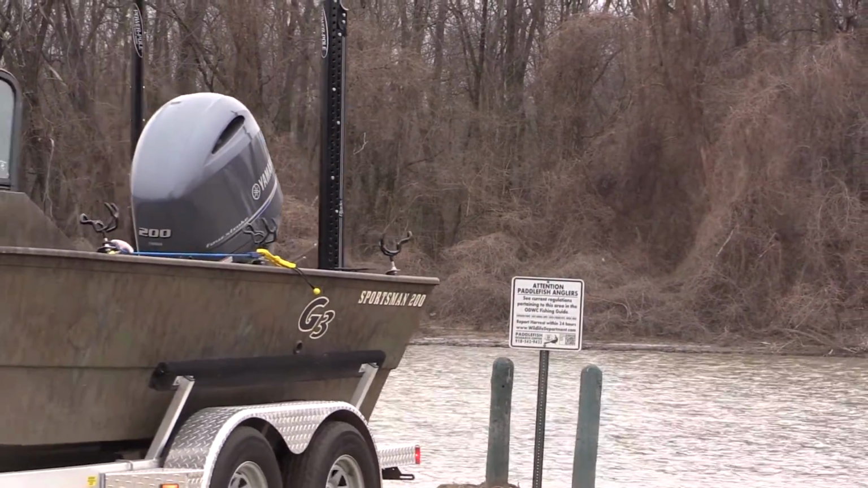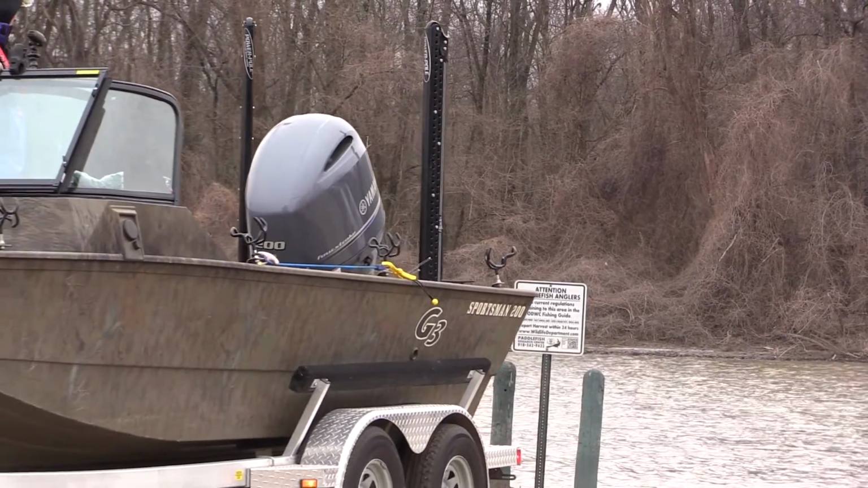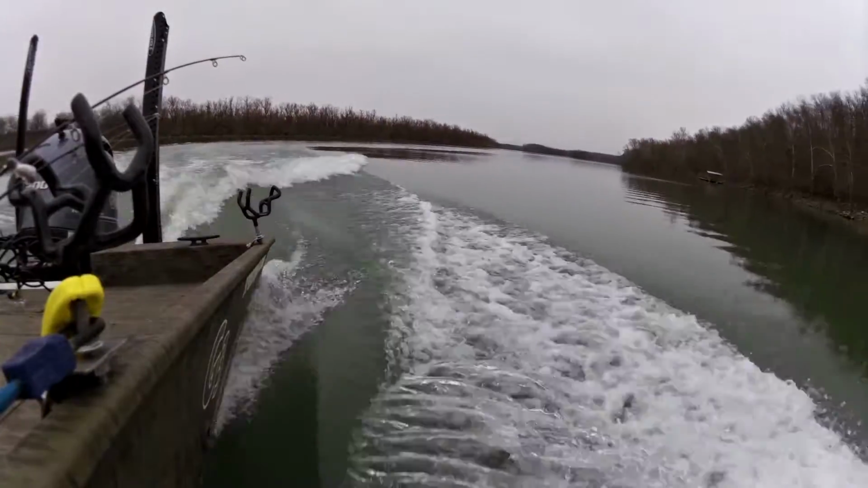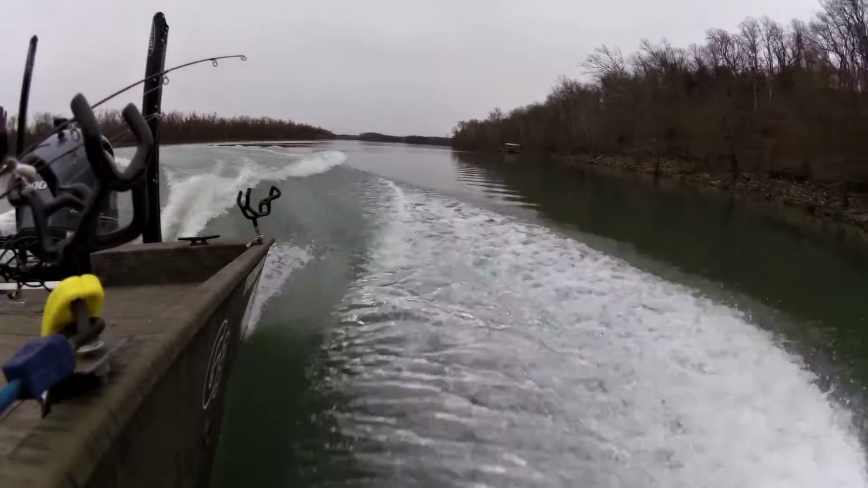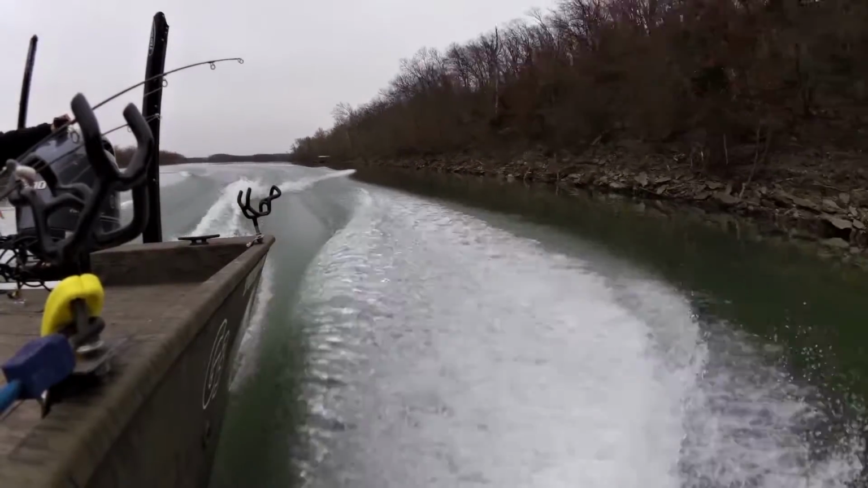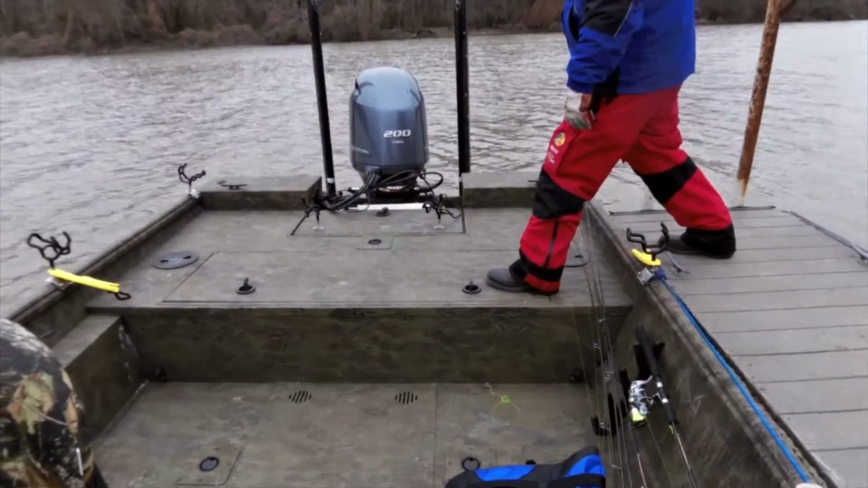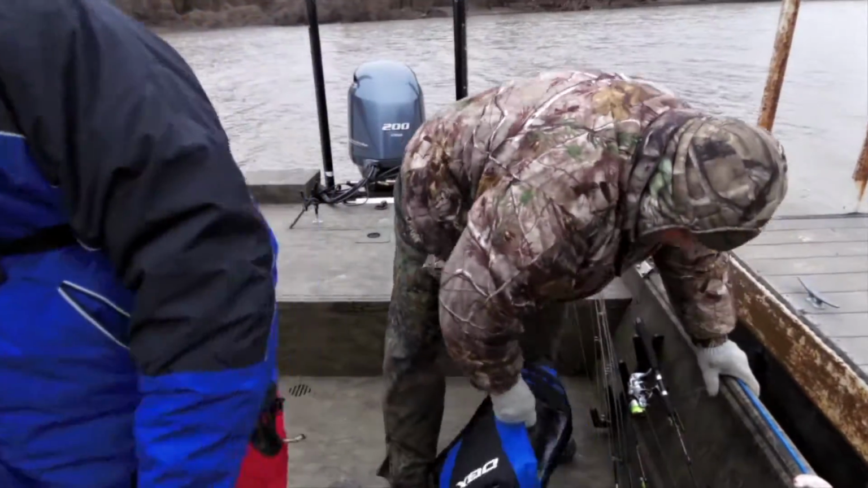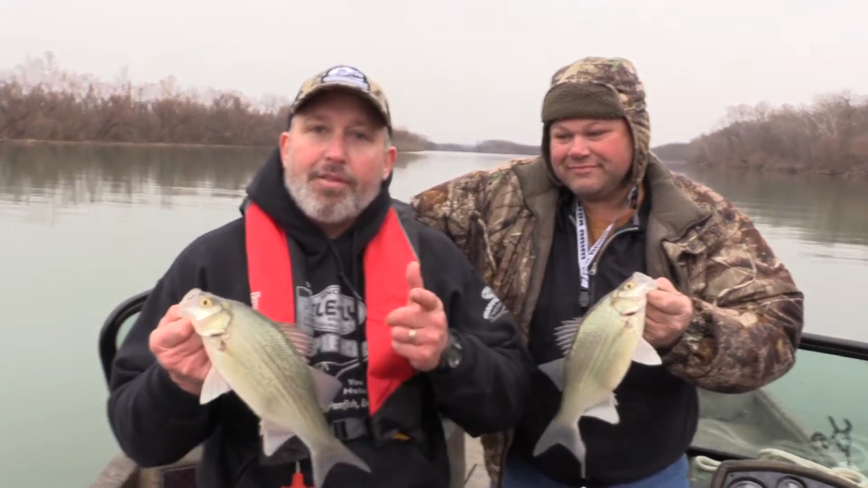We are headed over to Spring River in northeast Oklahoma on the headwaters of Grand Lake of the Cherokees. We're filming out of our favorite boat, the G3 Sportsman 200. Folks, if you're looking for a versatile boat that you can catfish, white bass, crappie, or striper fish in, this G3 Sportsman is a fantastic option.